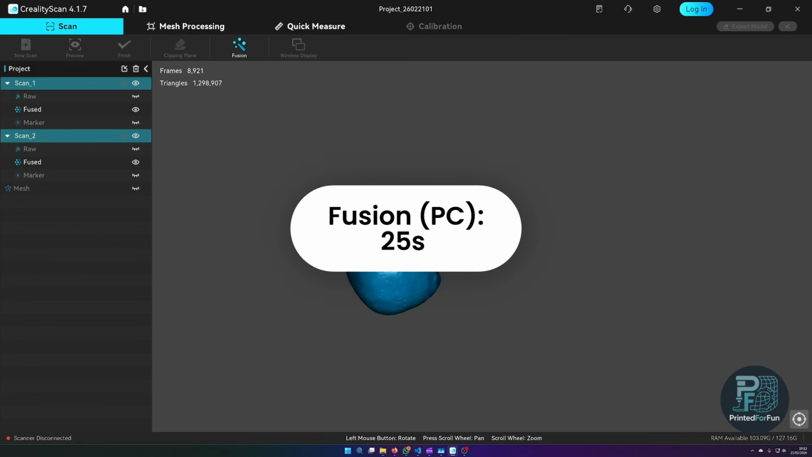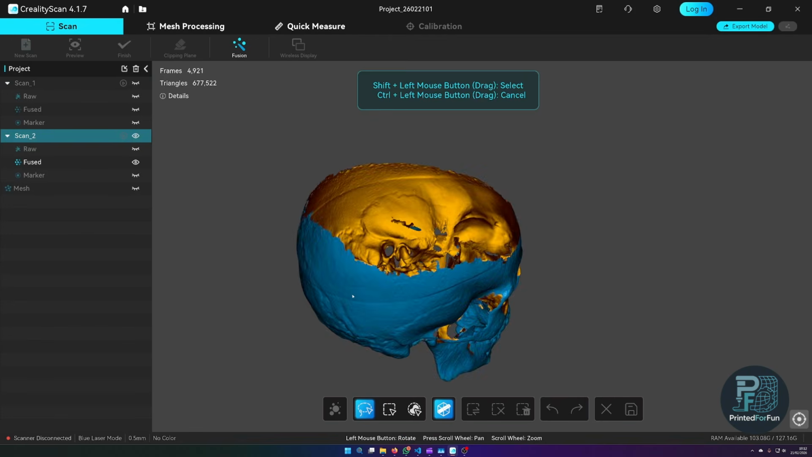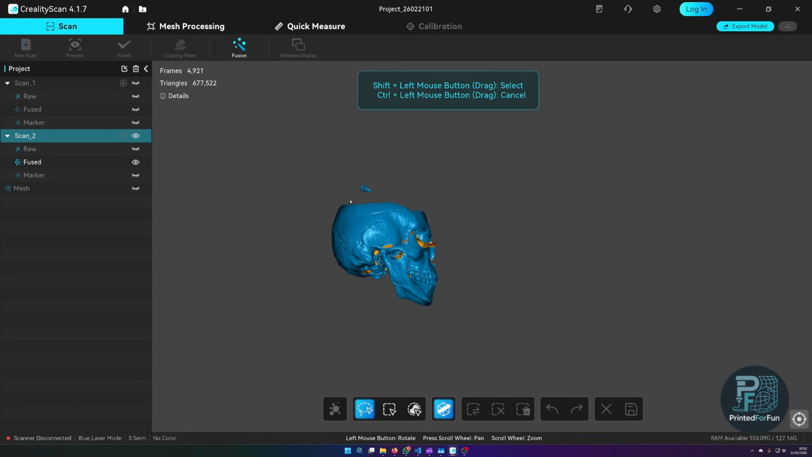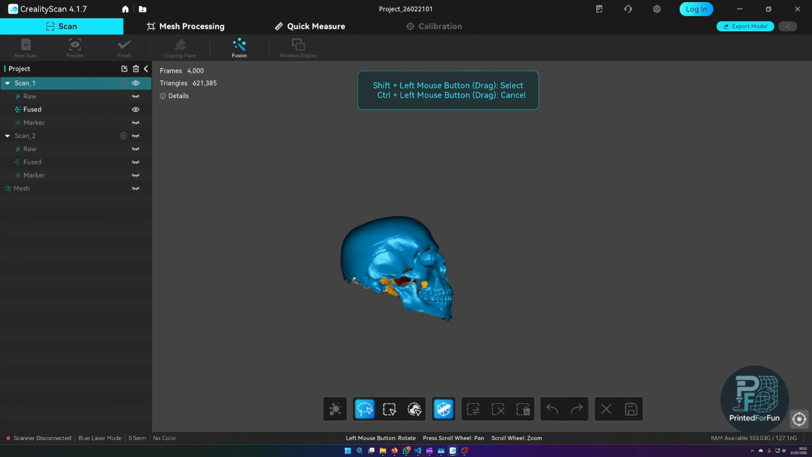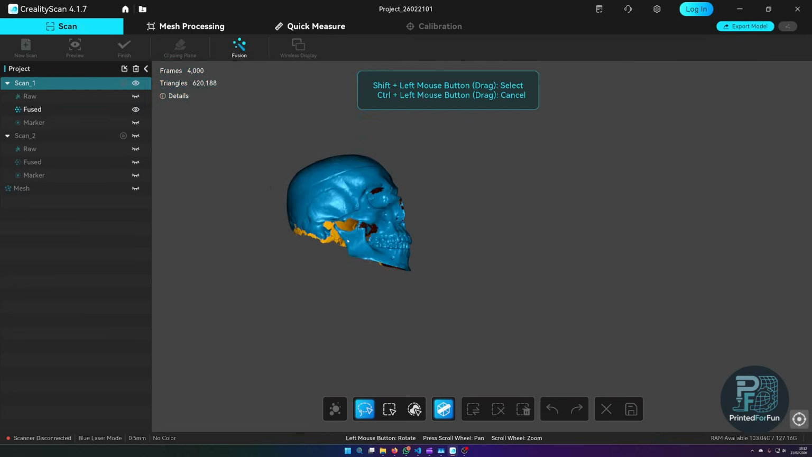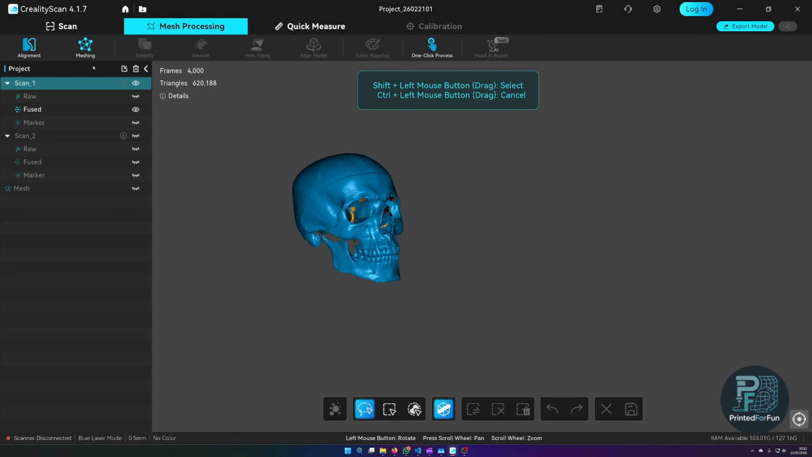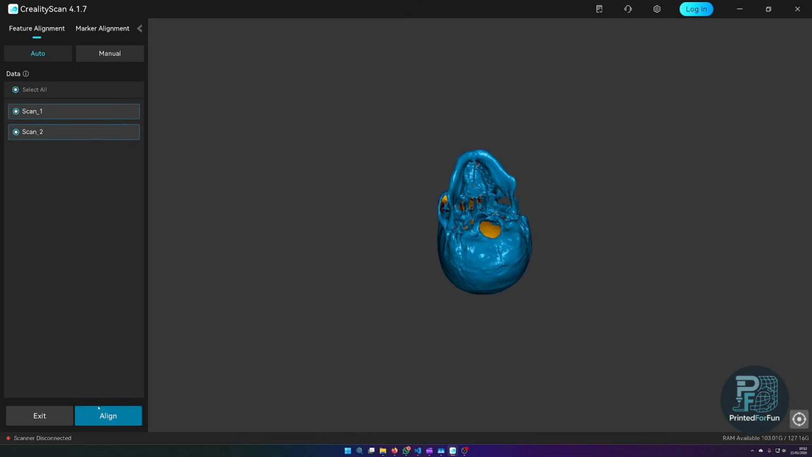And as you can see, it's already finished. So now let's maybe trim some unnecessary data again. This one. And then, yeah, here you also have some around the jaw. Just delete the data. Then I will again be doing the alignment. So I now select both of them and I can align. I will use the automatic feature alignment again.